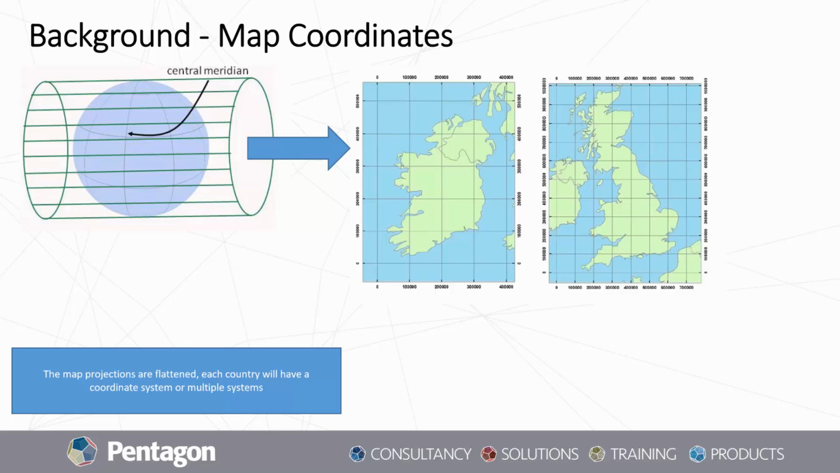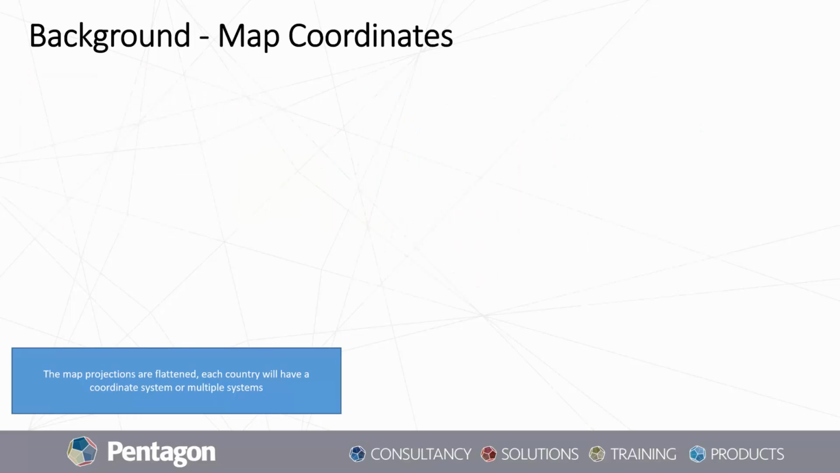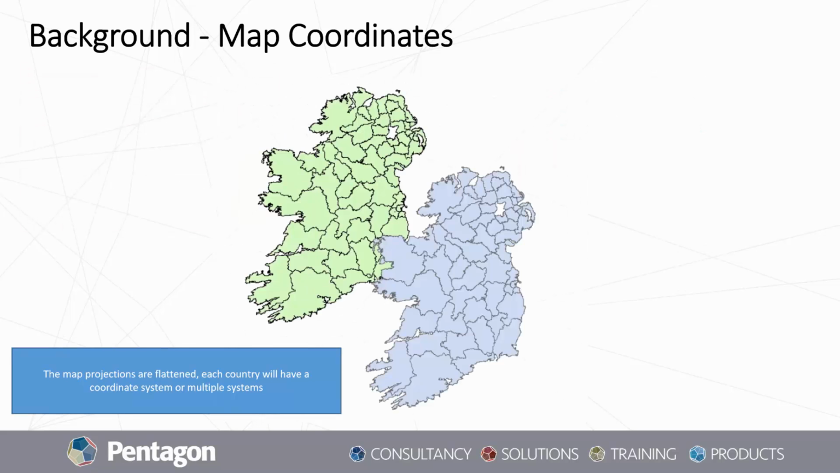So the map projections are flattened, and therefore each country will have a different coordinate system, or multiple systems, maybe based on the size of the country, or just the general data that's available. Things that can happen if you don't use a proper coordinate system: you could have the exact mappings of a country, but they might be hundreds of kilometers out.